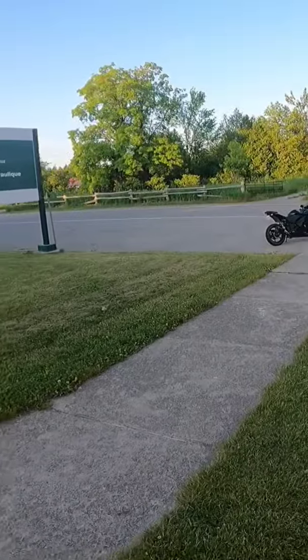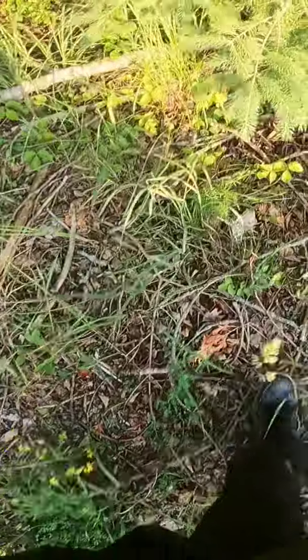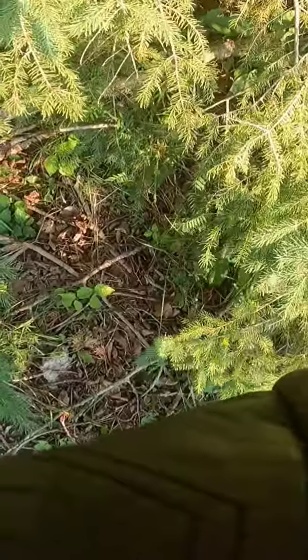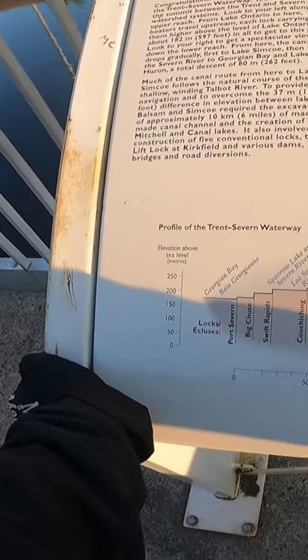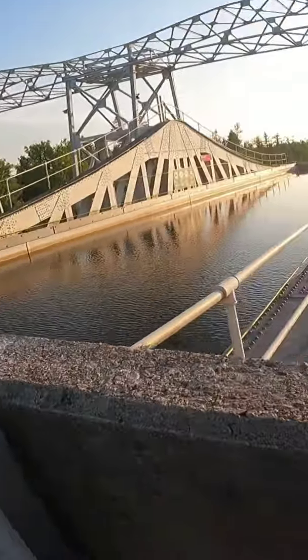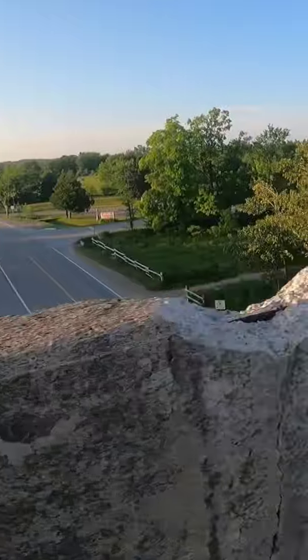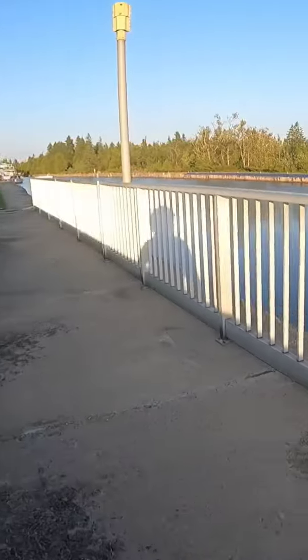I'm gonna walk up. There's a bike. Look at that bike. Pretty cool, right? Start stopping here.